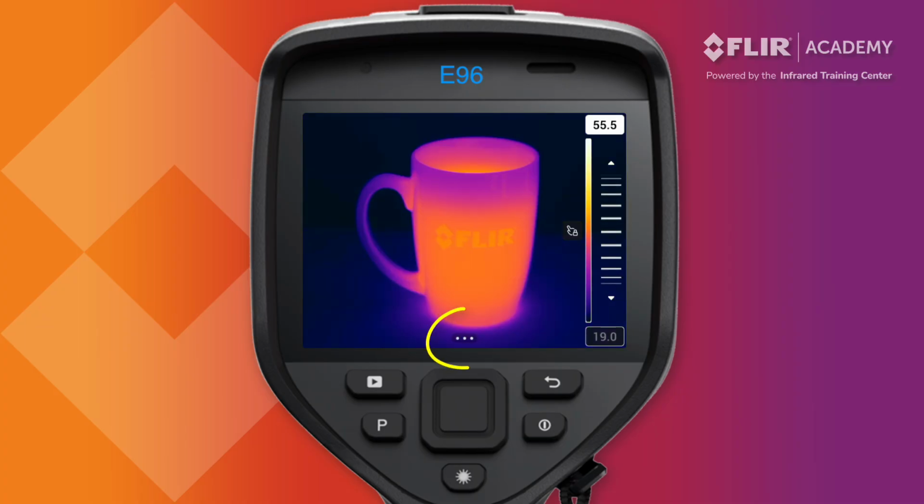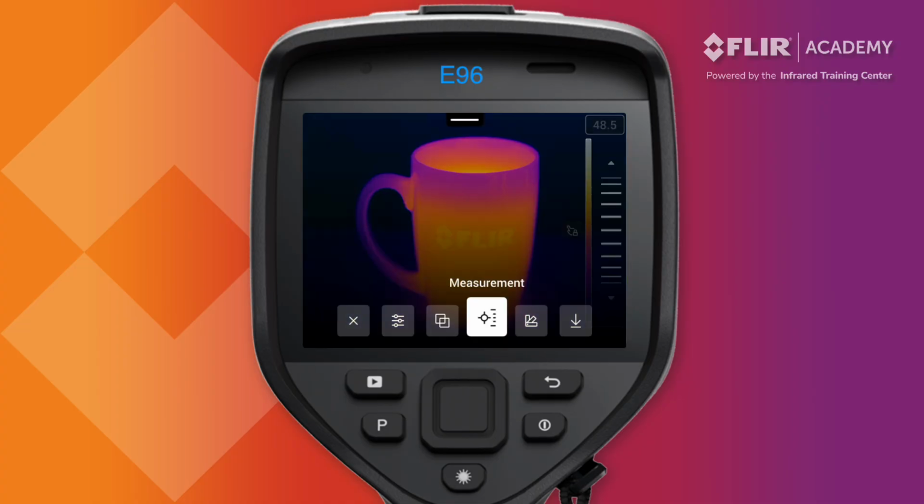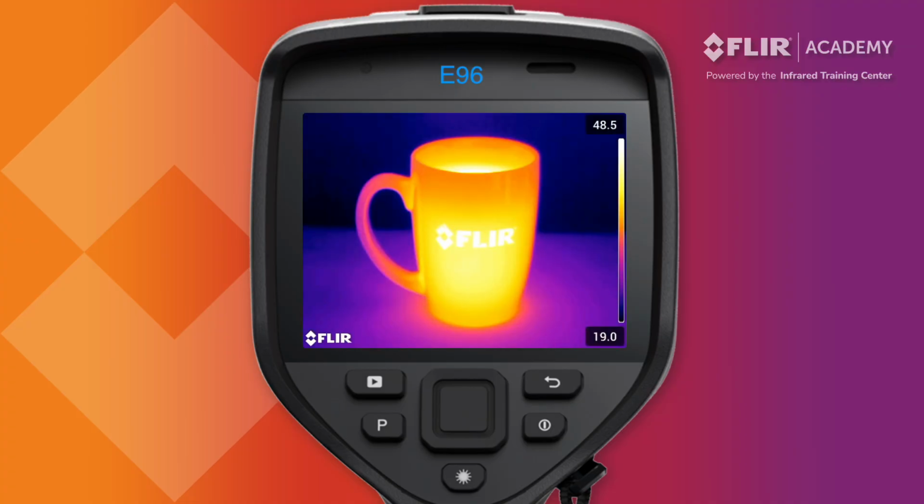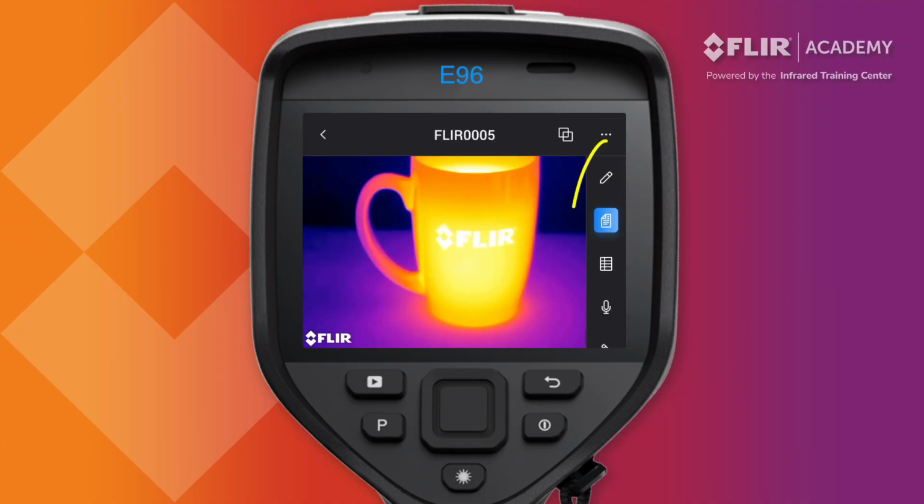At the bottom of the display, you should see the main menu icon. Open the main menu and it's here that you can adjust your measurement parameters, change the image mode including MSX, add measurement tools, adjust your color palette, and save any edits that you might make. Operators can also add text notes to a saved image, add location and site tags, record an audio note, draw a sketch, review the image information, or delete the file.